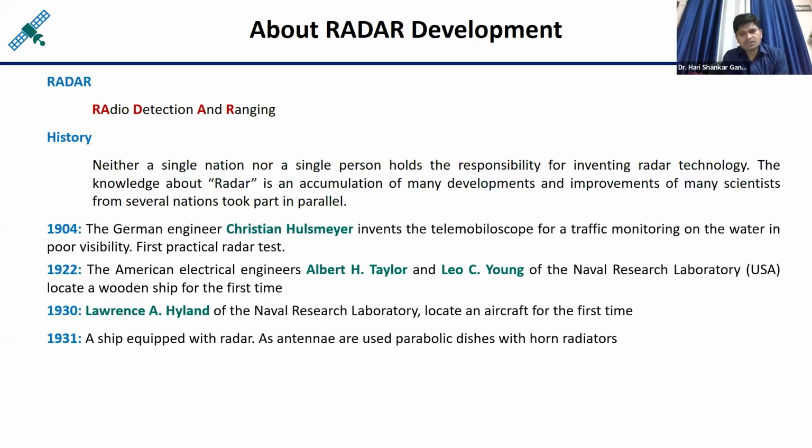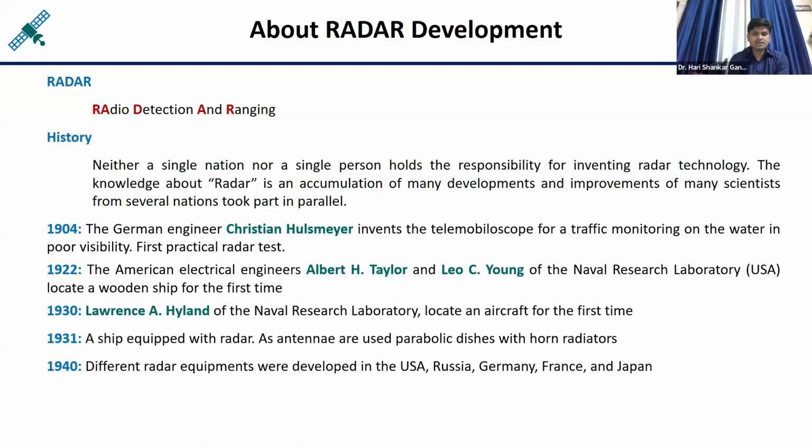Antennas were used as parabolic dishes with horn radiators. And in 1940, different radar equipment was developed in the USA, Russia, Germany, France, and Japan. Basically, in the developed world. So just after this, in 1940, the Second World War started.